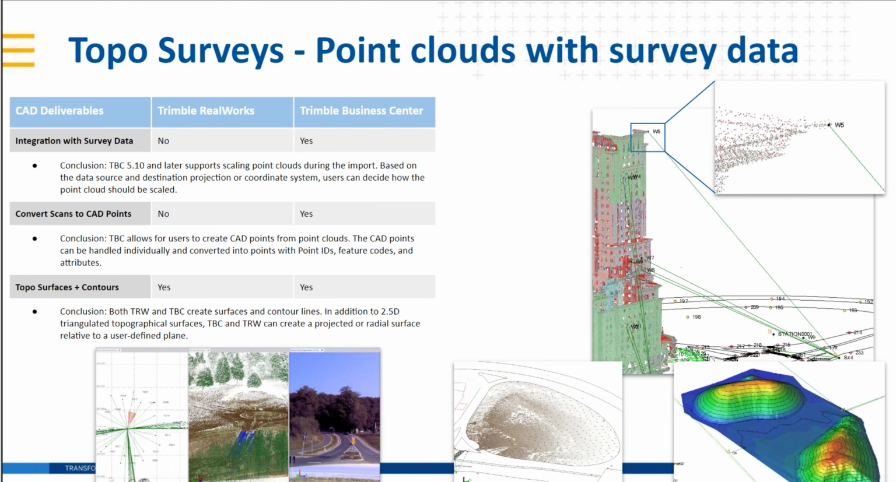We're hoping to have a pretty expansive white paper out by this time. It's in the final draft stages, but check our space here and online for a really expansive white paper that some of the team has put together regarding scale factors, survey data, point cloud data. Being able to convert scans to CAD points and turn those CAD points into survey points or stakeout points in the field, Trimble Business Center allows you to do that. And then being able to create topo surfaces and contours, both RealWorks and TBC would be good for your money there.